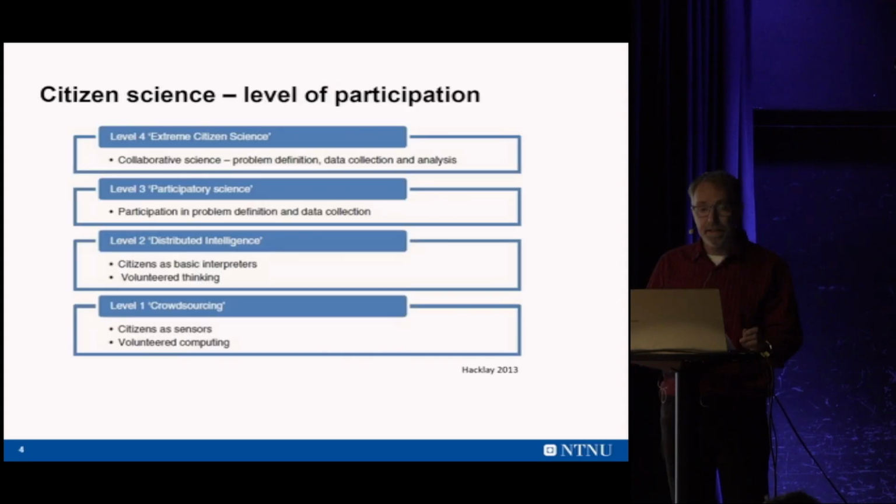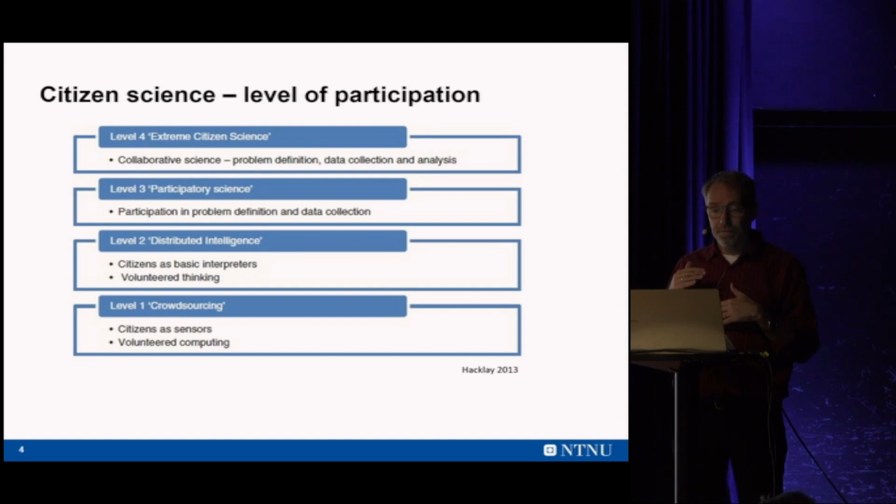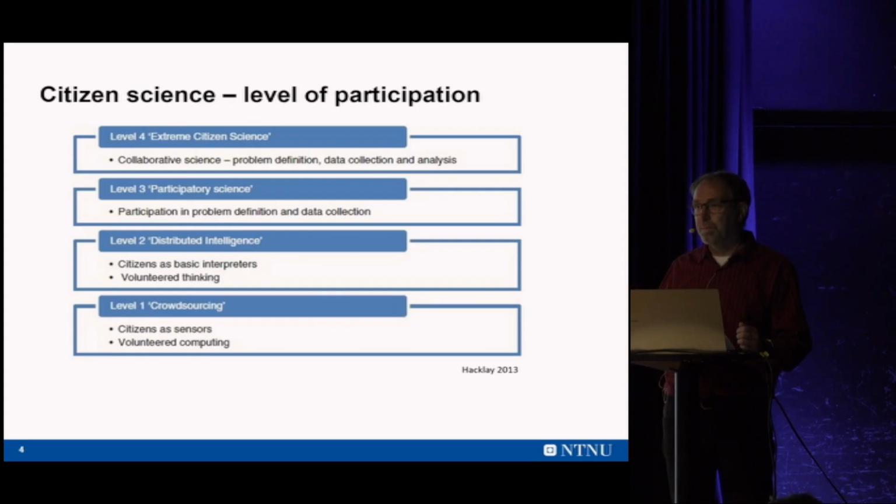According to Haklay, citizen science can be divided into 4 different levels. The lower level is quite straightforward. It is about crowdsourcing. You can use citizens as sensors, for instance, put a GPS in the rucksack of people walking in the terrain, and then download the data afterwards. Level 2 is a bit more advanced because the volunteers are involved in the interpretation of the data, or can be.